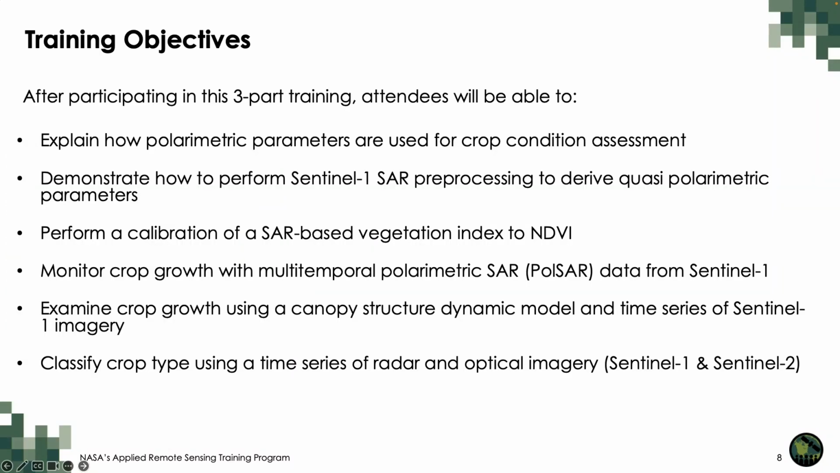After participating in this 3-part training, attendees will be able to explain how polarimetric parameters are used for crop condition assessment, demonstrate how to perform Sentinel-1 SAR preprocessing to derive quasi-polarimetric parameters, perform a calibration of a SAR-based vegetation index to NDVI, monitor crop growth with multi-temporal polarimetric SAR or PolSAR data from Sentinel-1, examine crop growth using a canopy structure dynamic model and time series of Sentinel-1 imagery, and classify crop type using a time series of radar and optical imagery, both Sentinel-1 and Sentinel-2.